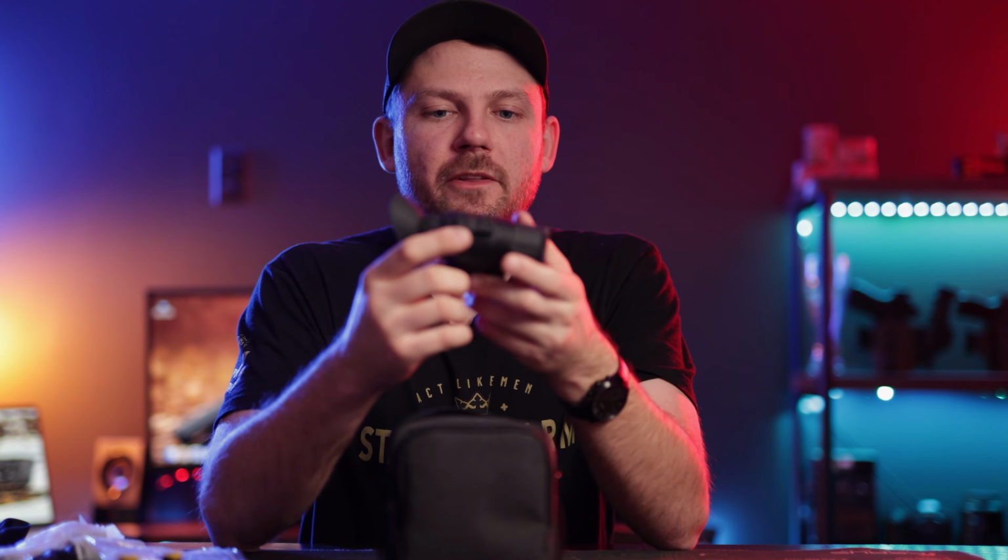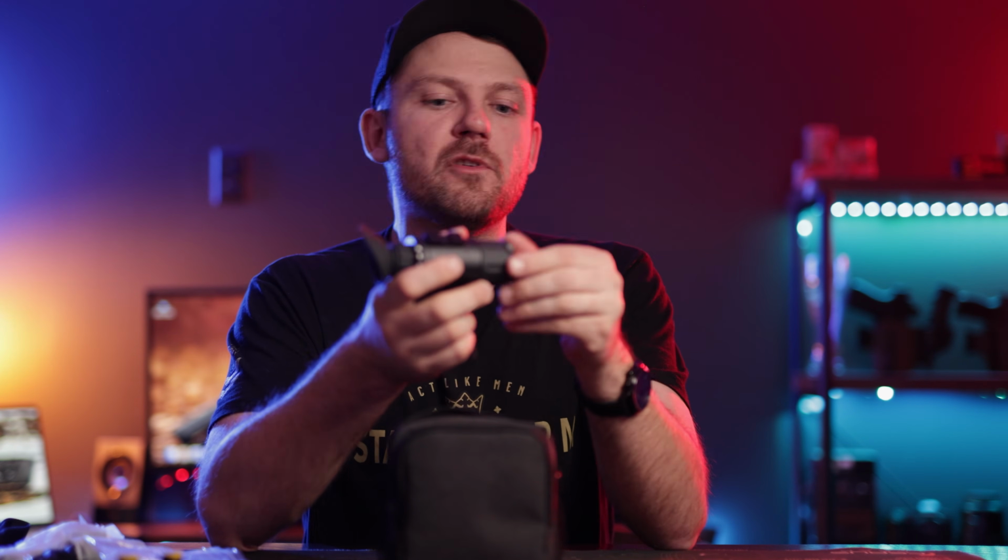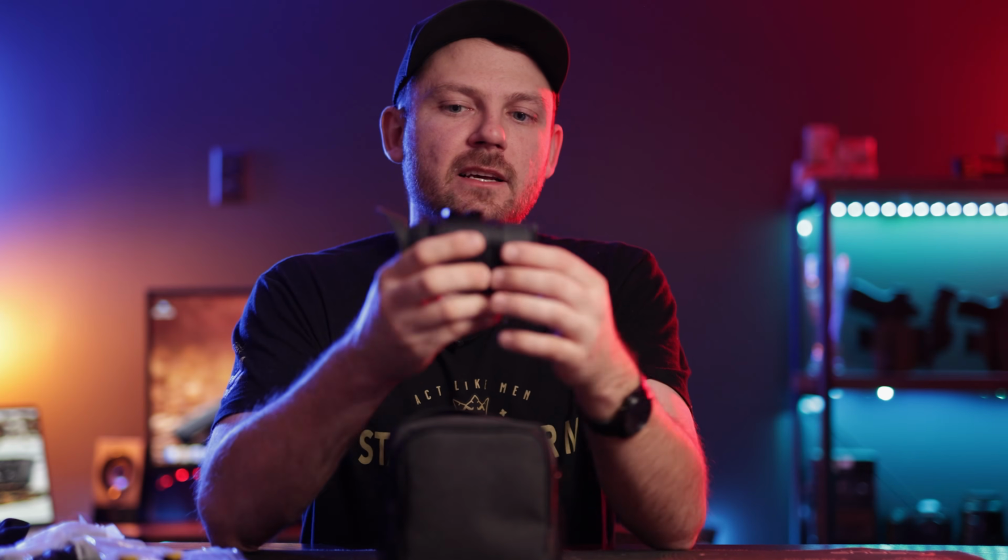Another con with this particular unit is the fact that it does not have any internal recording. So you can't take photos with the unit, you can't record videos. And for many people, that's not going to matter. But if you want to record your kill shots on your hunt or record yourself or any photos, things like that during the hunt, this is not the unit that is best for that.